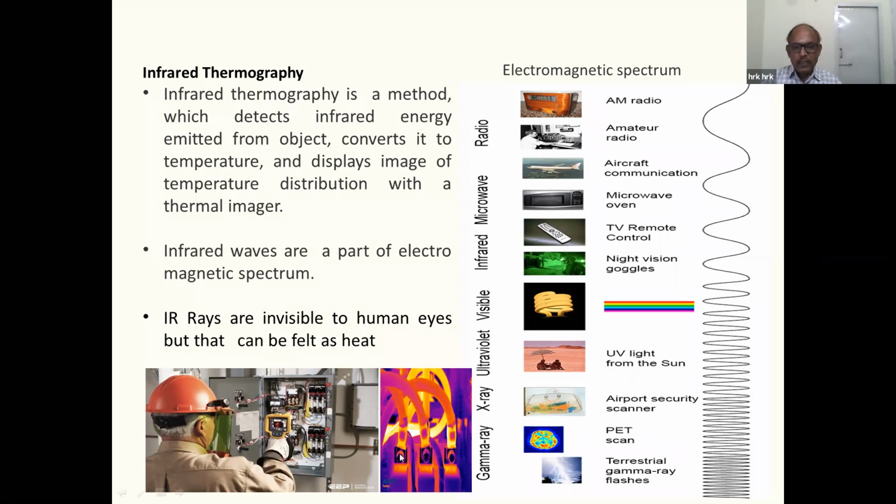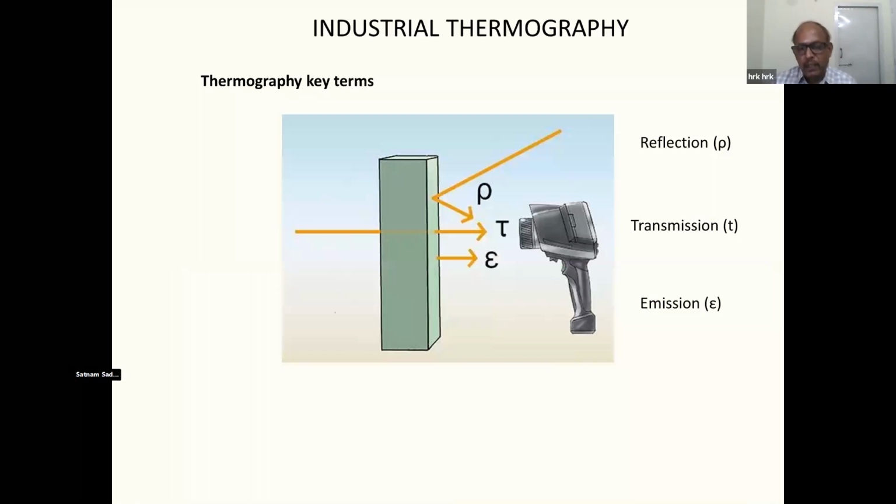Actually, these infrared rays are invisible to human eyes but can be felt as heat. Wherever there is molten metal, it also emits infrared rays that we feel as heat. So some of the very basic things we have to know about thermography is that any body emits infrared rays.